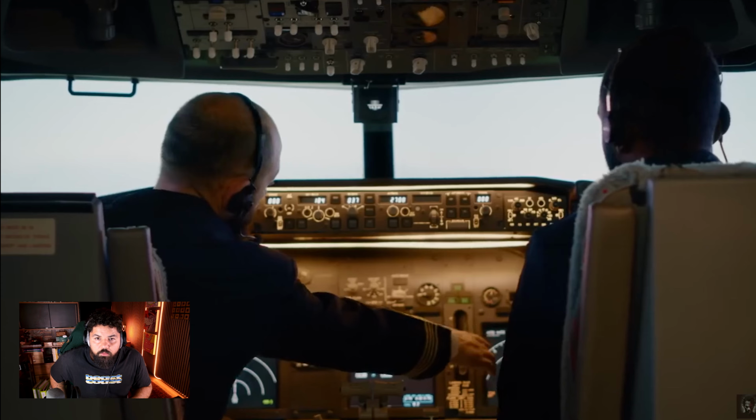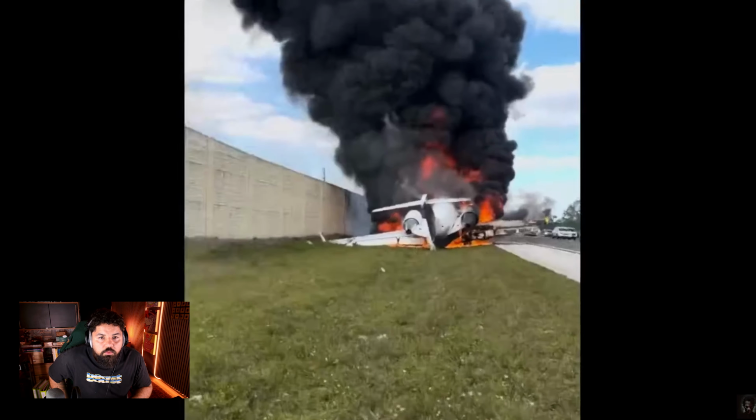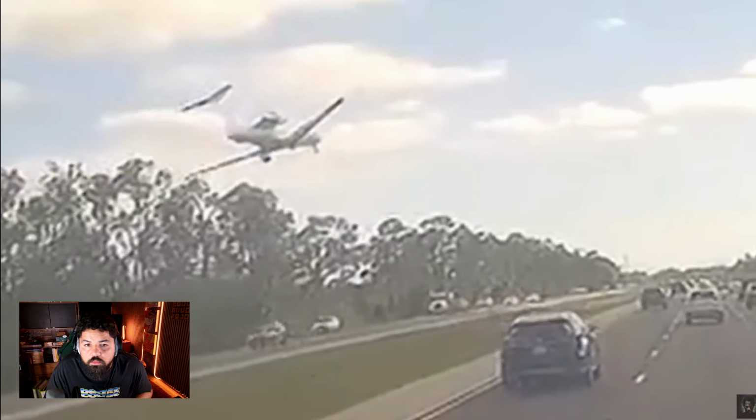It was reported that the pilots contacted air traffic control saying they had lost both engines before the crash. This happened on I-75 in Naples. The plane was a Bombardier Challenger 600 jet.